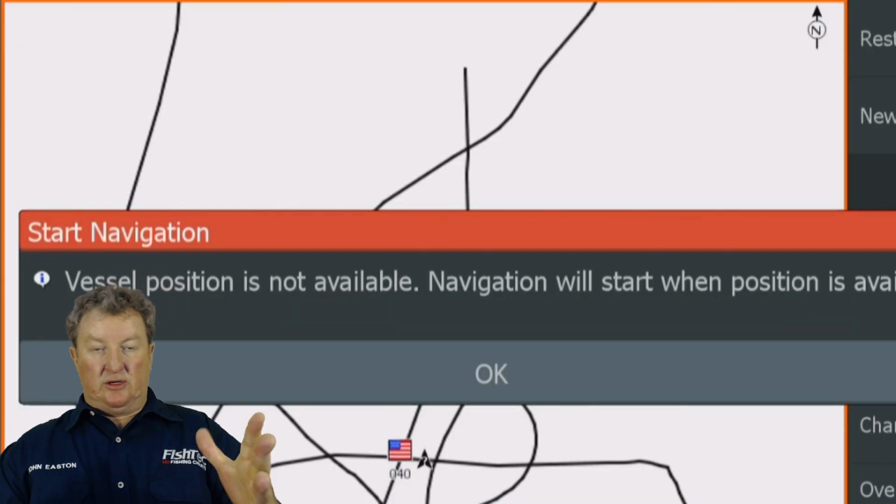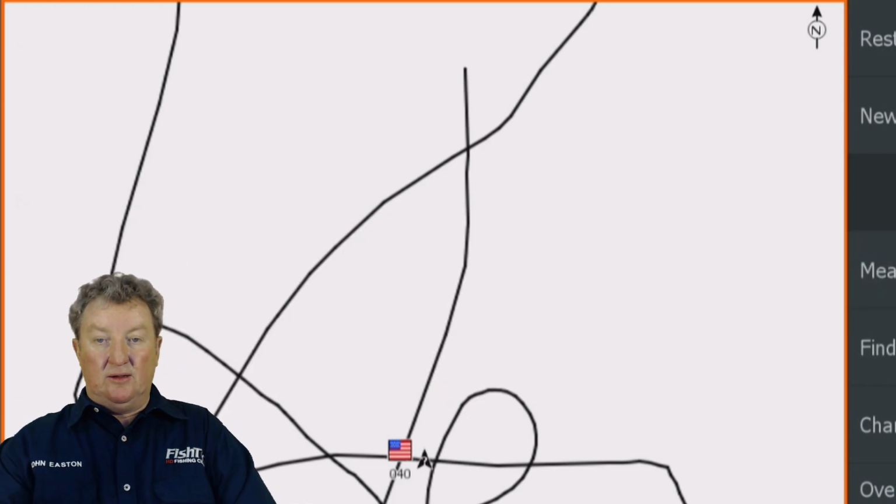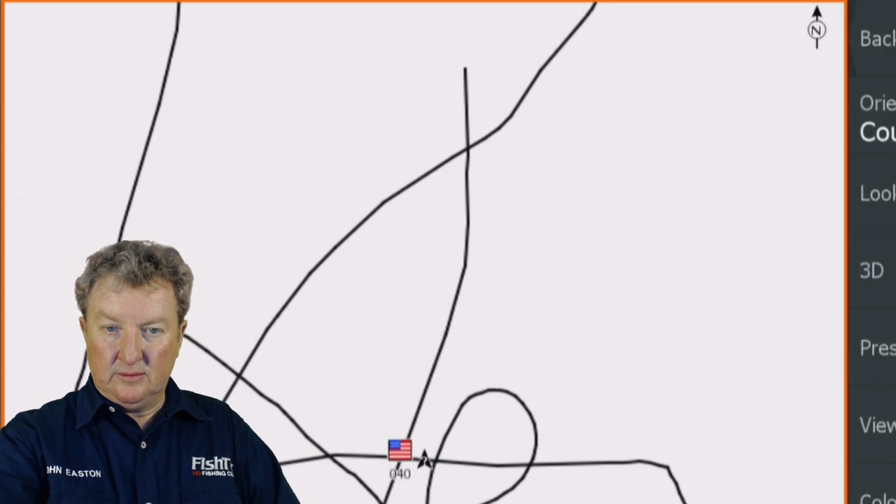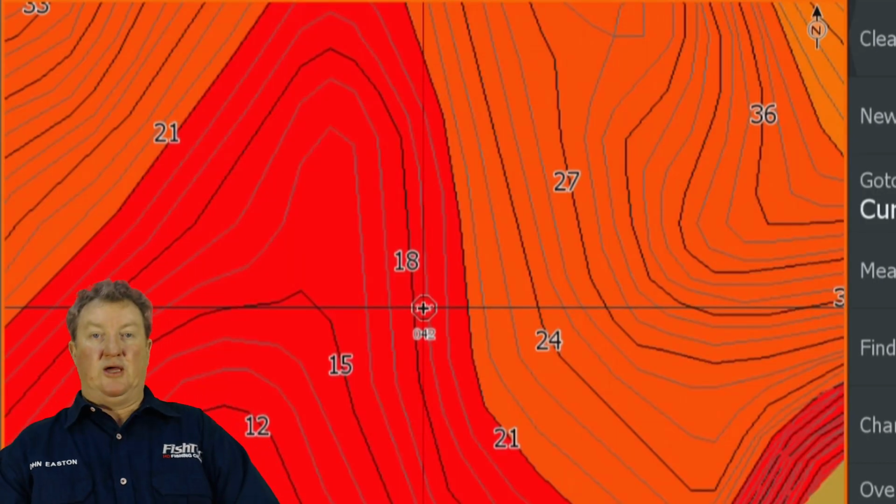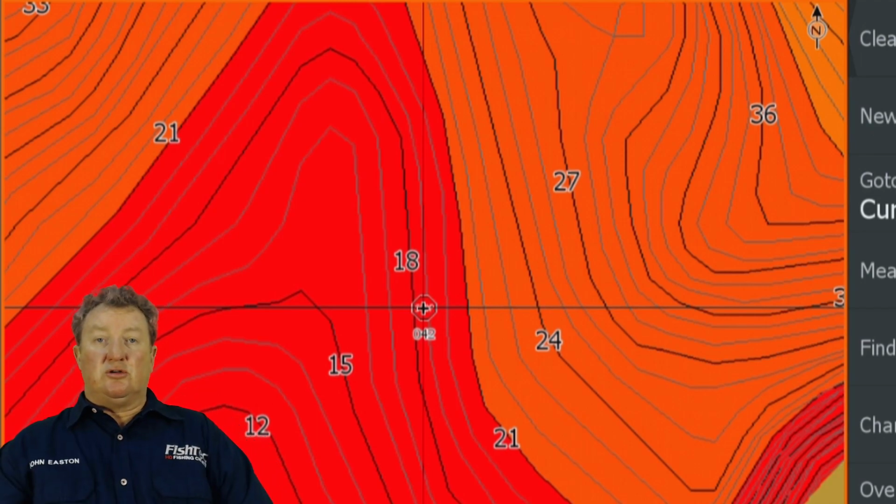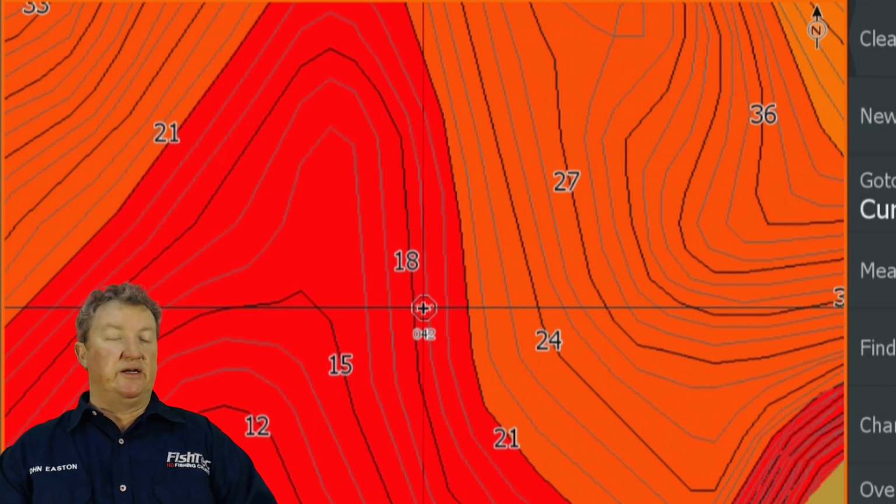The vessel position is not available because I haven't got GPS on now. But you can say go to cursor, and if you've got an XI5 trolling motor, which, if anybody from Motor Guide is listening, please upgrade this motor, please fix it.